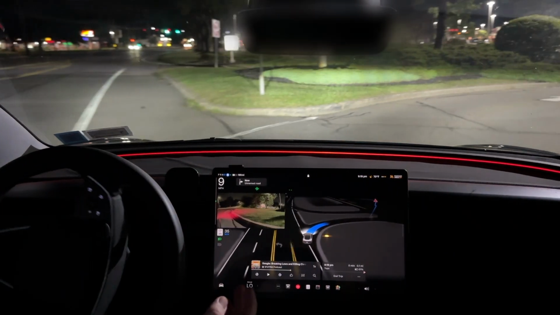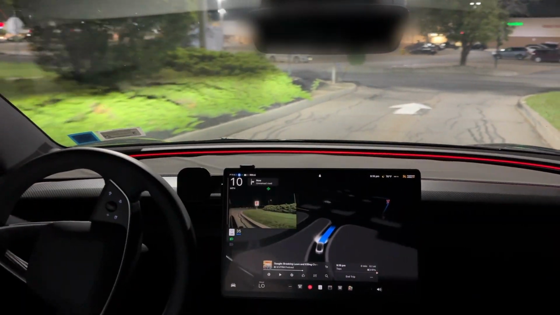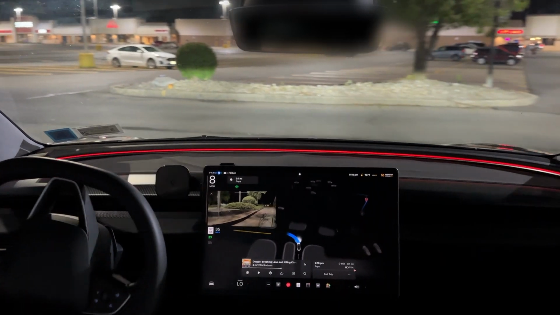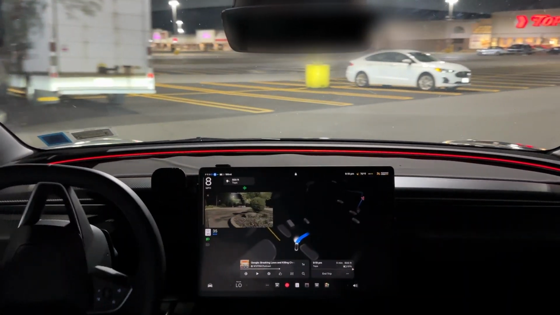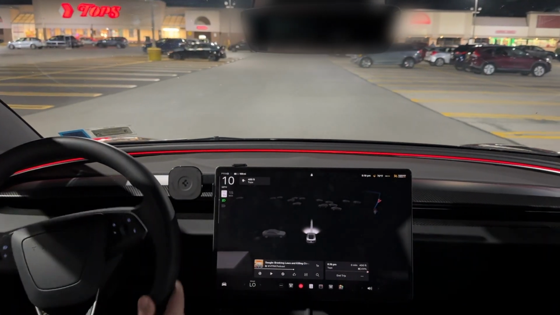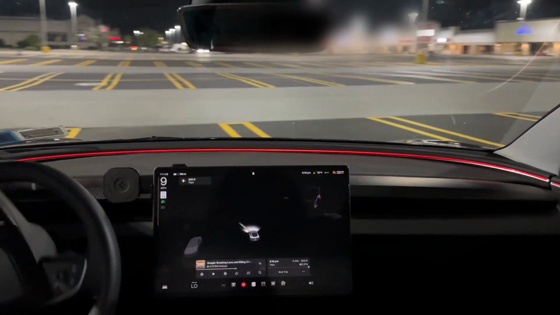My commute was very simple. It slowed down here a lot. I usually wouldn't slow down this much. But the thing is, it still can't figure out, it's going to bring me to the front of the store. It's going to bring me to the front of Tops. I don't want to do that. So what I'm going to do is disengage and come back to where I usually park.